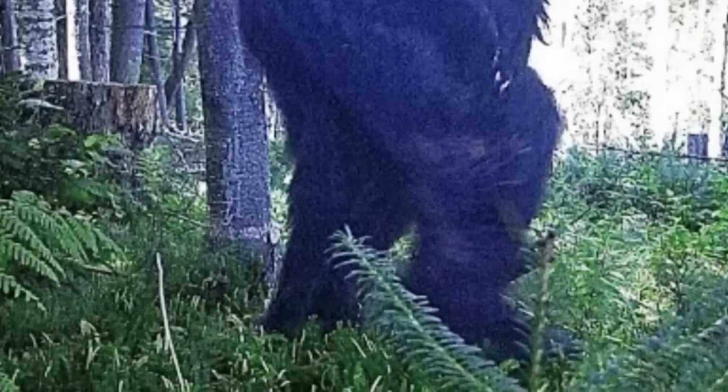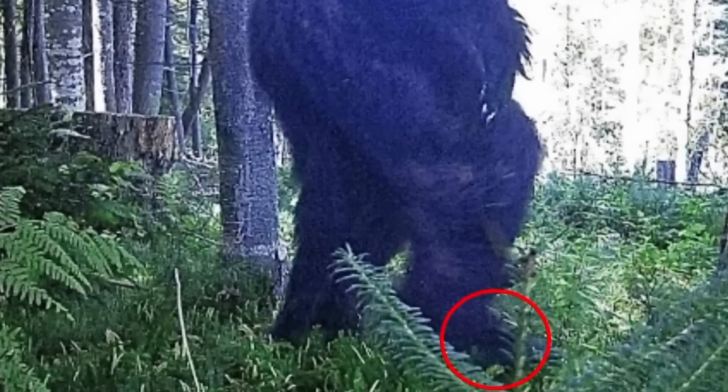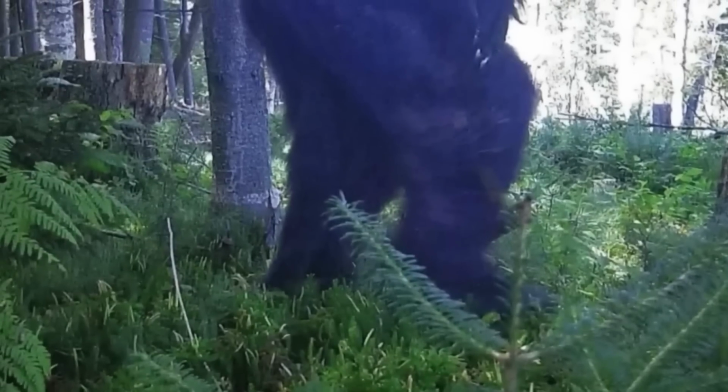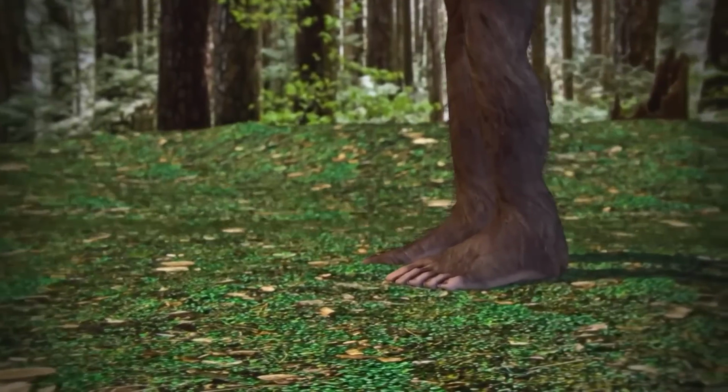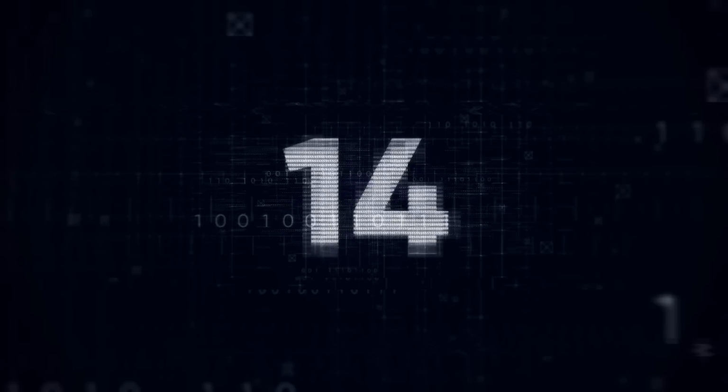video is otherworldly. It may have deliberately stood on its hind legs to avoid detection from the camera hidden on a tree. Maybe the animal channel that posted the video has further details about the creature, but it's deliberately hiding it from us. Number 14.